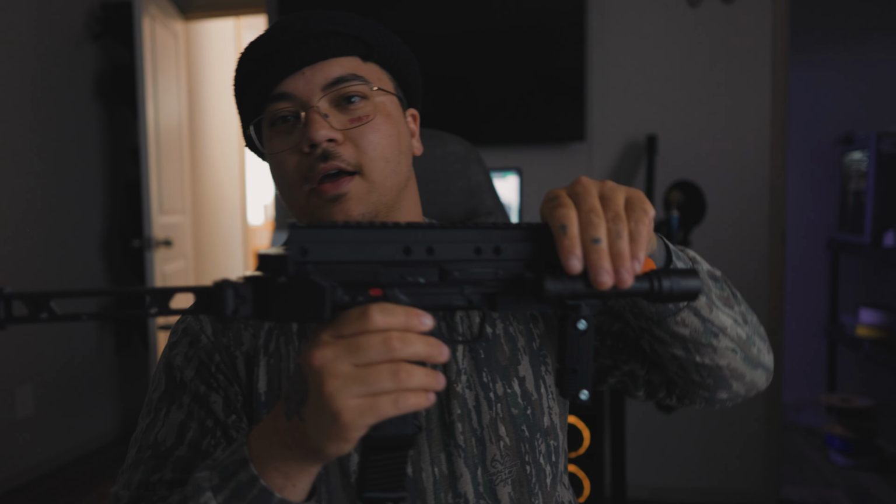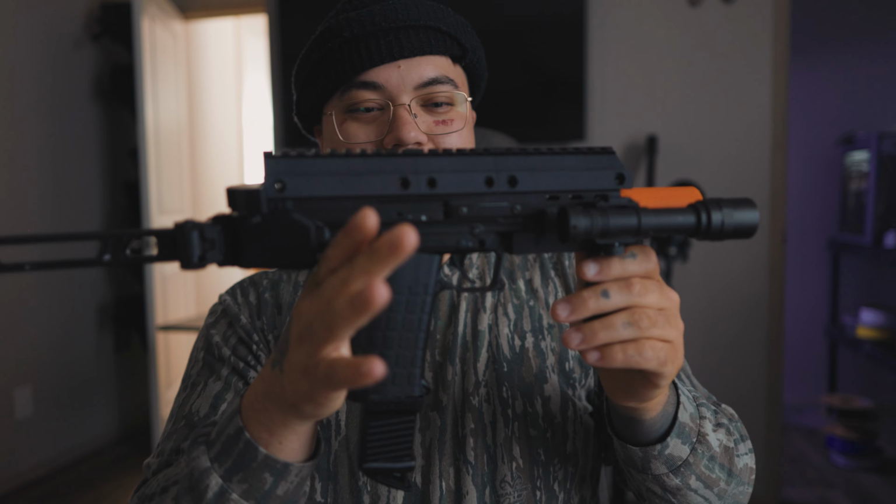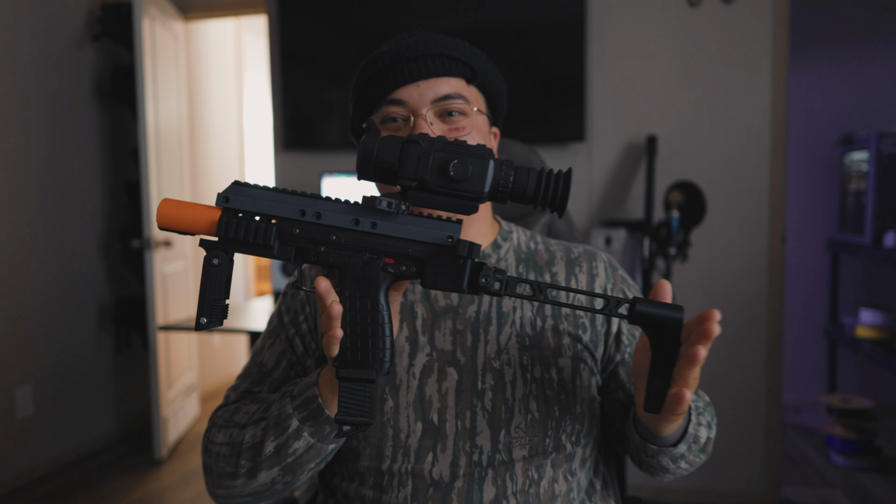I put this on the 17 HMR. I put this on my little SBR CP33. Beautiful. It works great. Look at this thing. Got my BB gun.